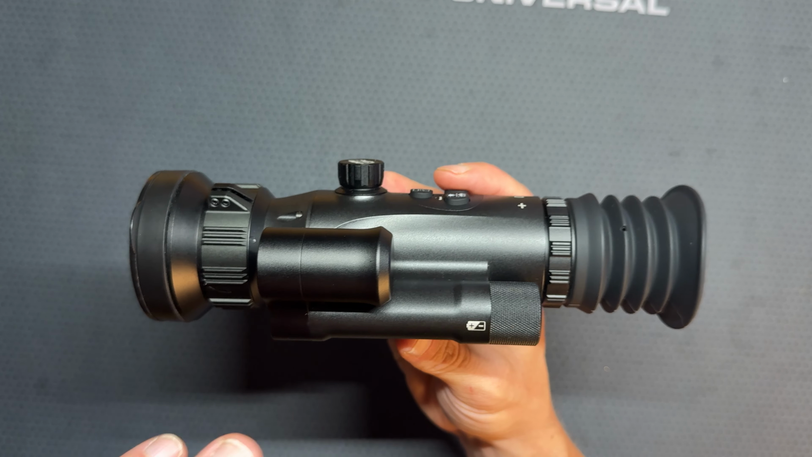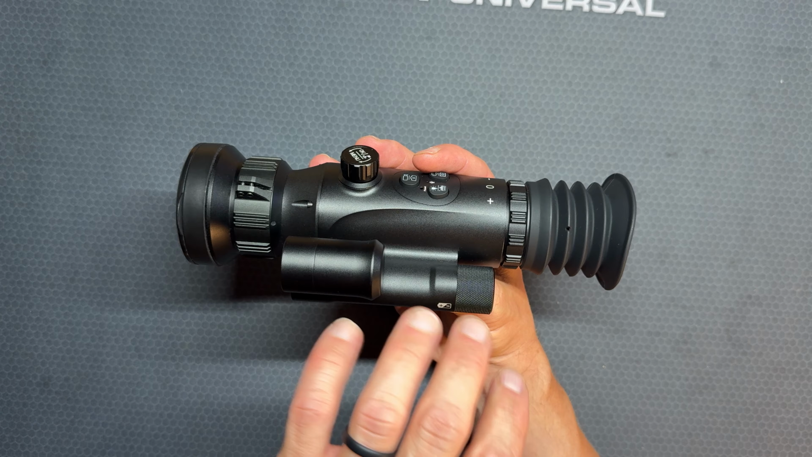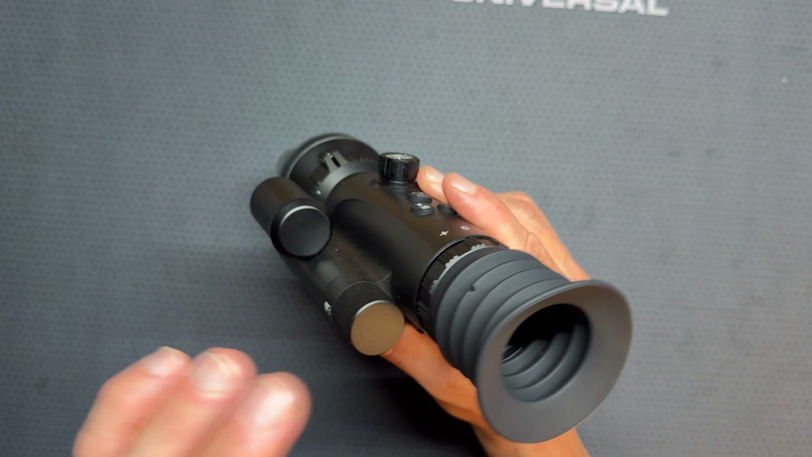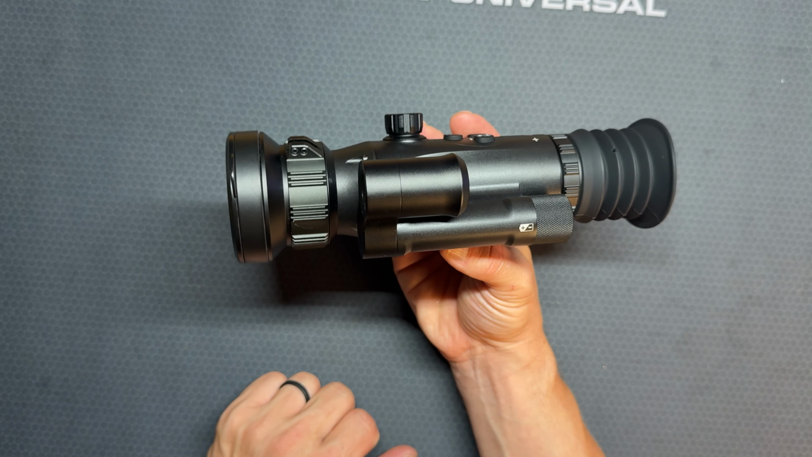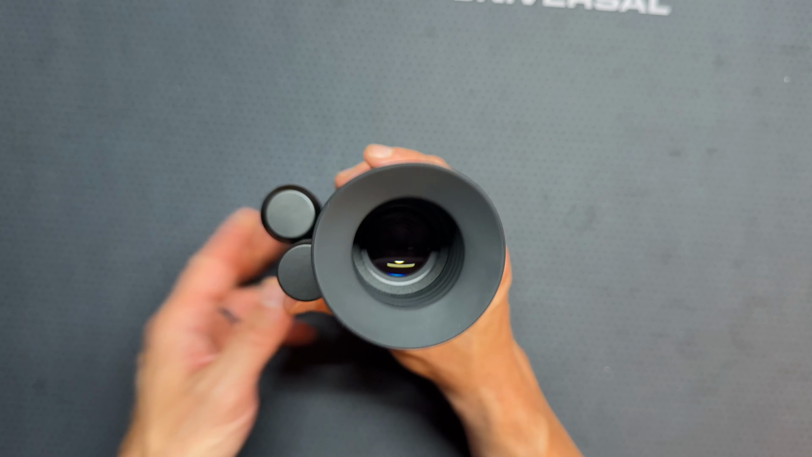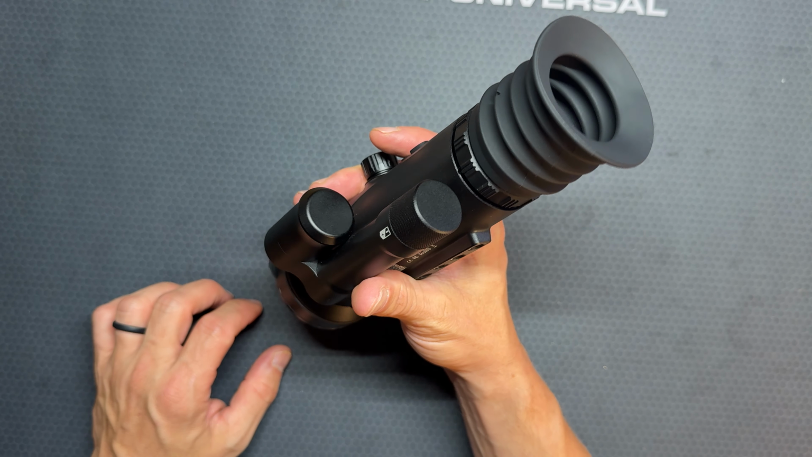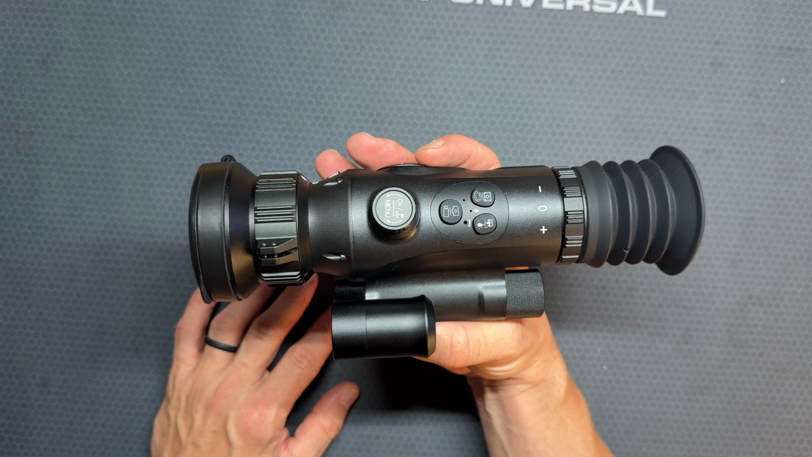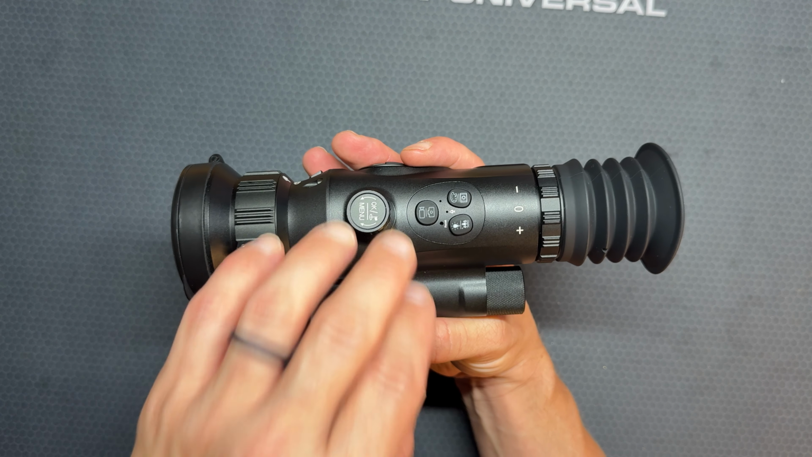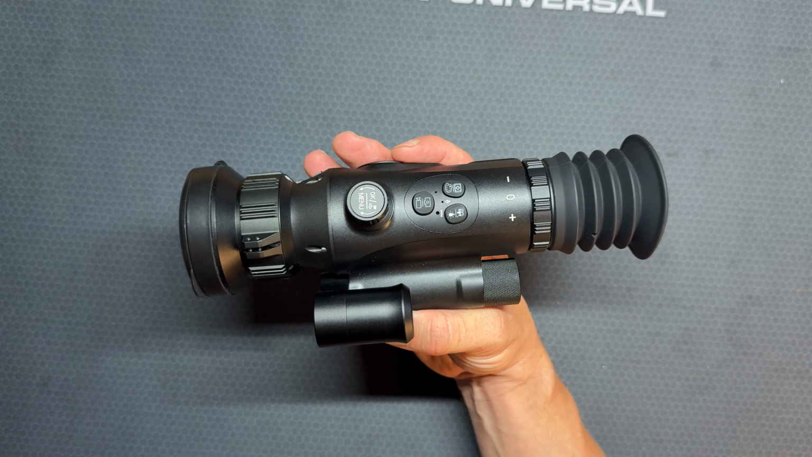Also, before you get this, when you order it, you can actually customize a boot screen of whatever image that you want to put in there. So for example, like me, if I wanted to put my Tactical Outdoorsman logo in here, I could send the image to OneLeaf, and before they ship this thing out, they can actually put that image in here. So when you boot it up inside, you can see your logo or your picture or whatever else that you would want in there.